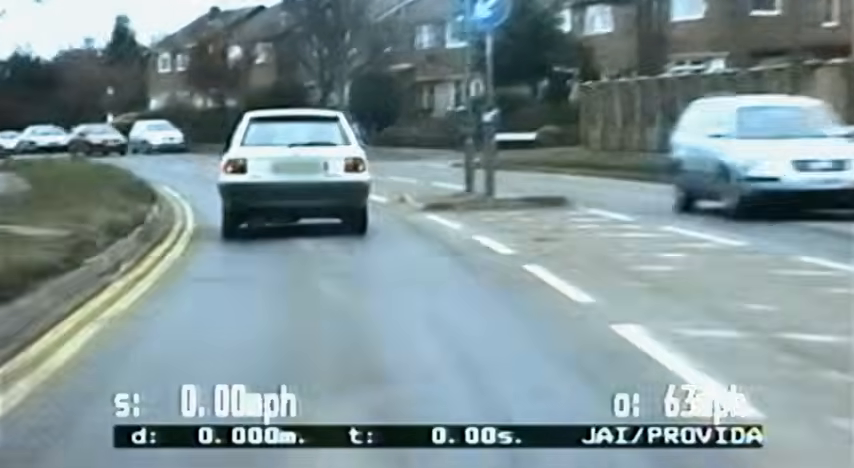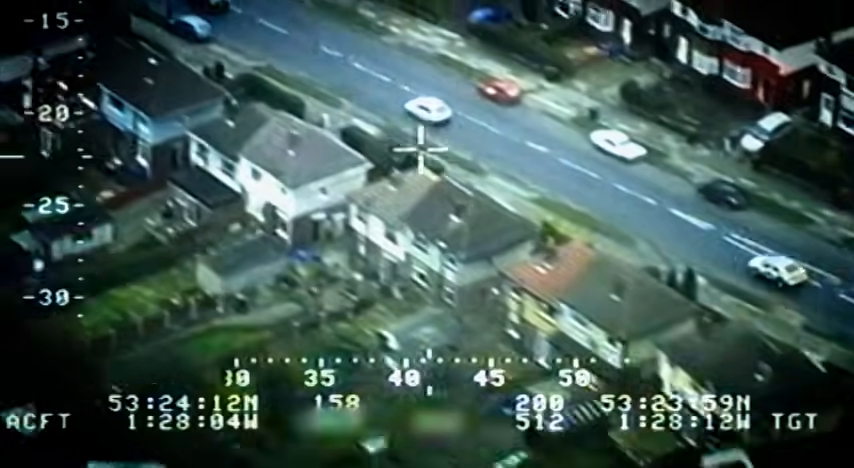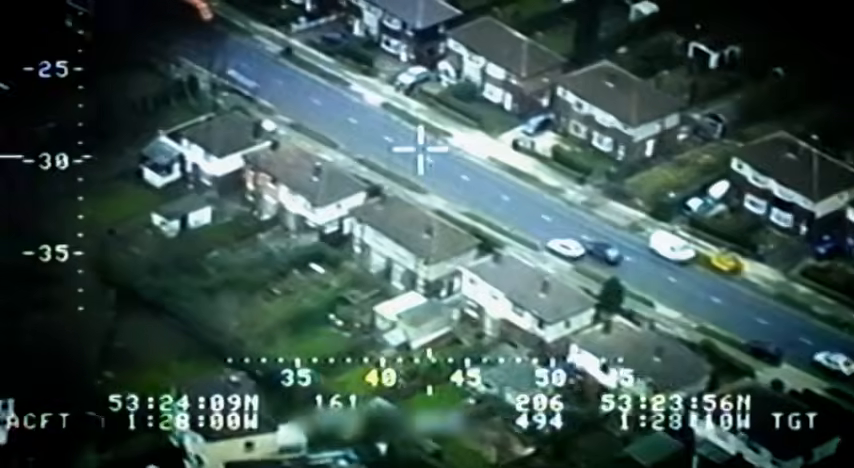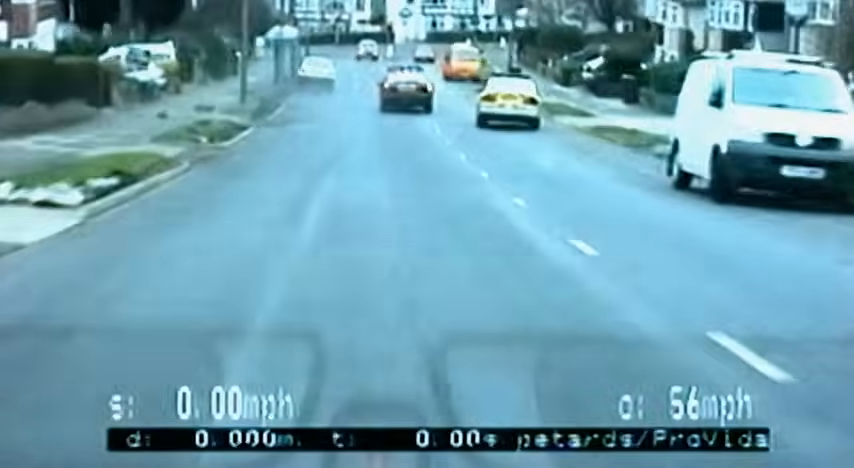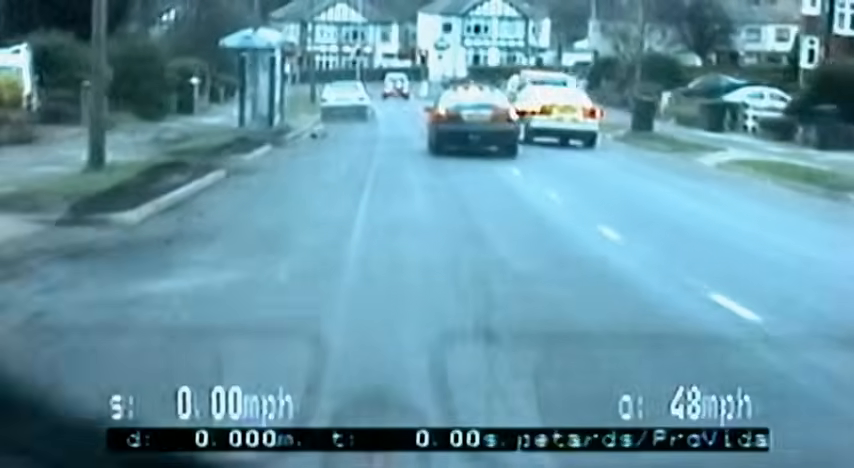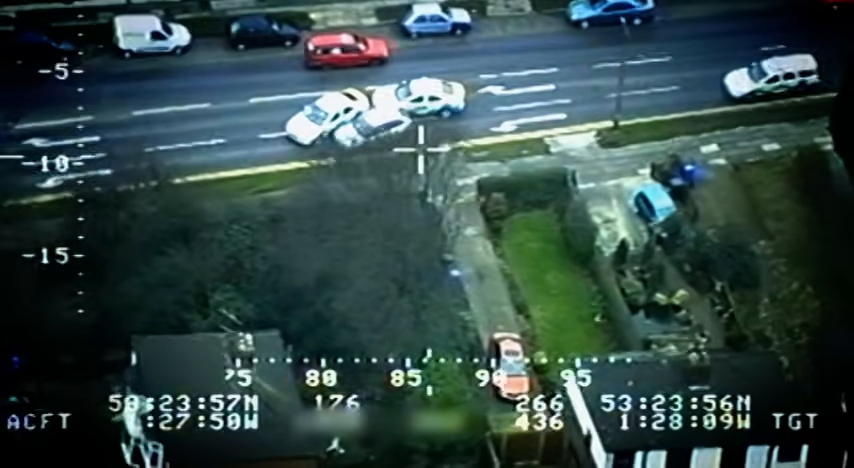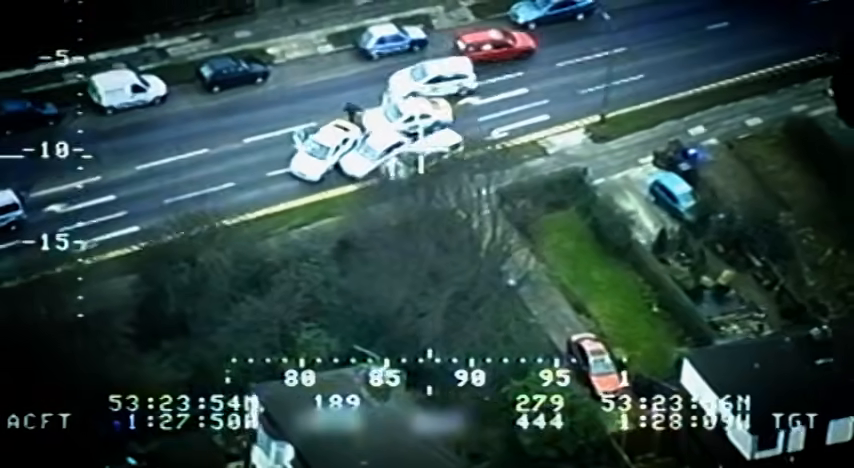The end of the chase was a shock for the Astra driver. For the police, it was textbook. After colliding with a member of the public, he's hit a bus shelter, which has disabled his car, and he's then skidded down the road. A traffic car's gone to his offside. Another traffic car's gone to the back to box the car in, just as the driver's exiting, trying to make a run for it.